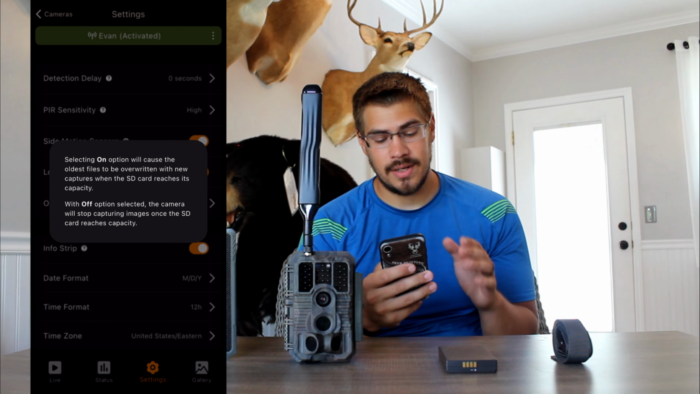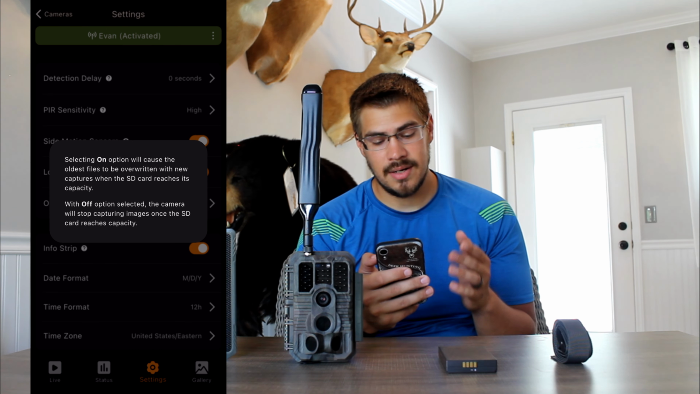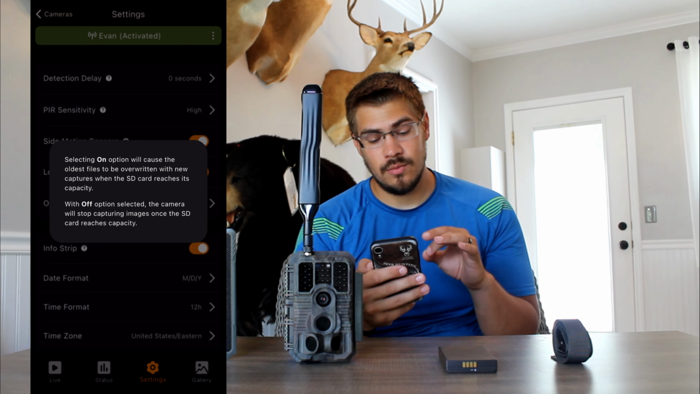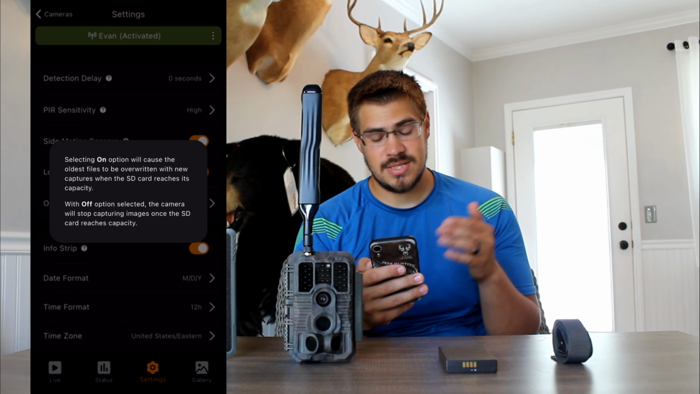And then loop recording. Now loop recording is interesting, and I actually have it on. If you select the on option, it will cause the oldest files to be overwritten with new captures when the SD card reaches its capacity.